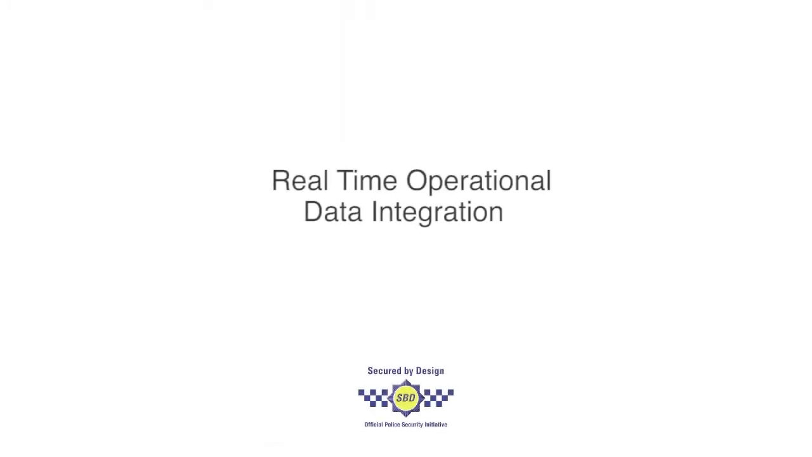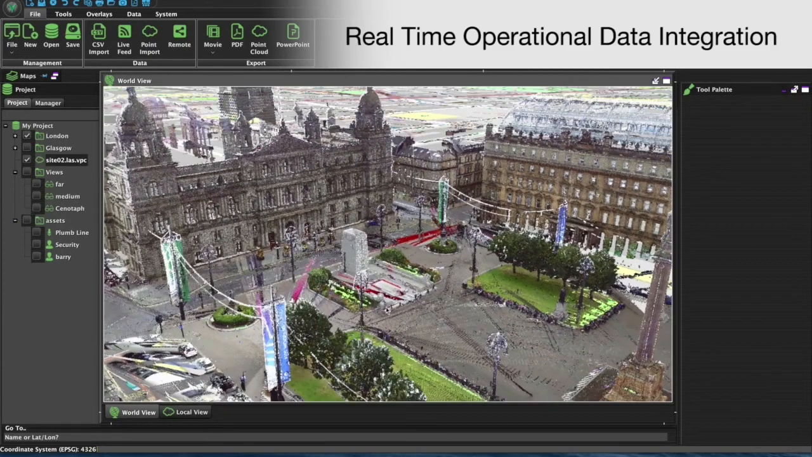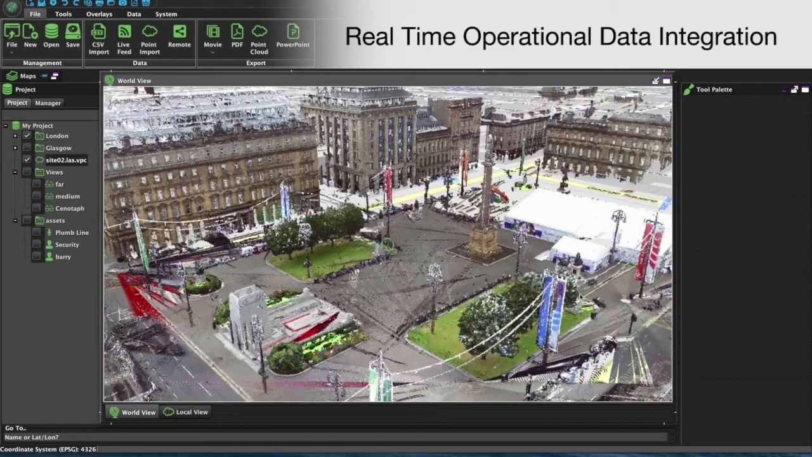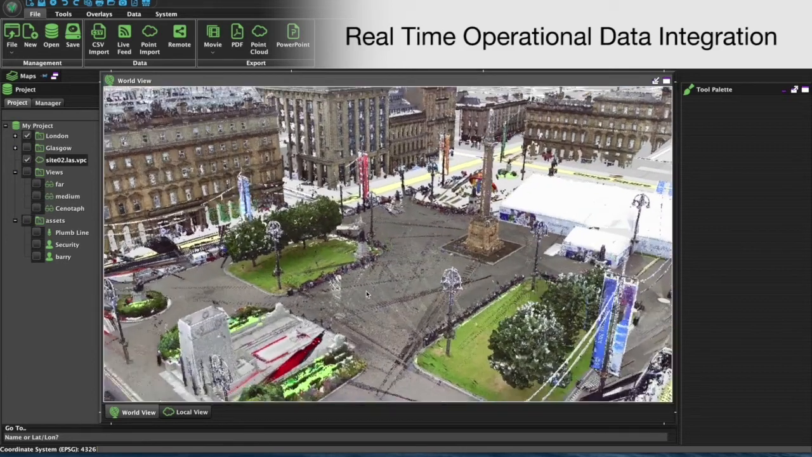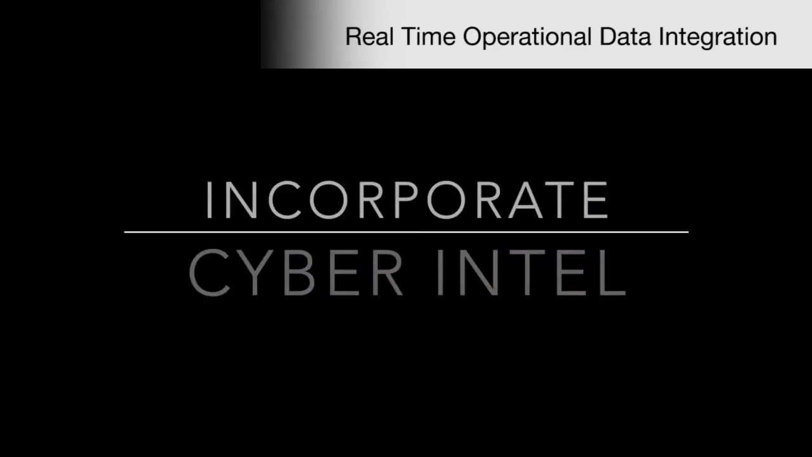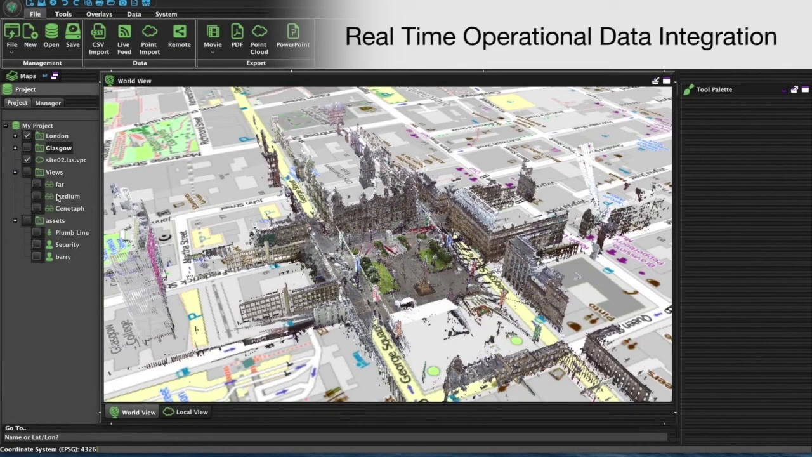Now let's look at real-time operational data integration. Having accurate, immersive 3D data of your location is extremely powerful, but its power can be enhanced even further by the incorporation of other intelligence data that may be changing in real time. Through our collaborations with leading software providers, we've integrated sources of cyber intelligence directly into the 3D environment.